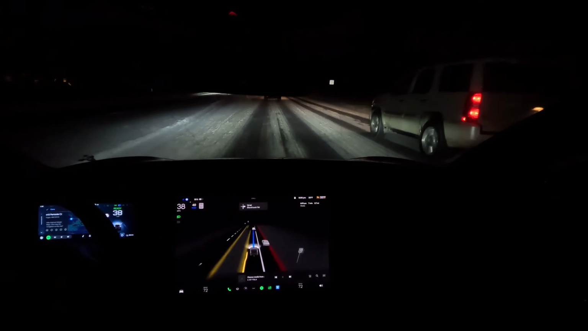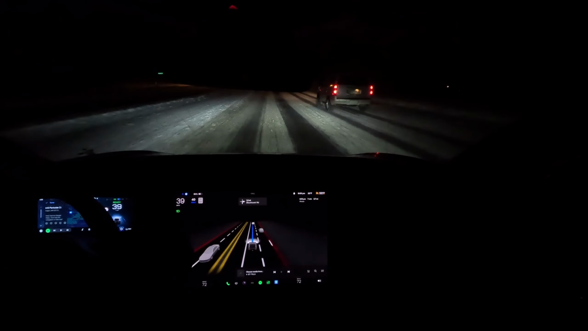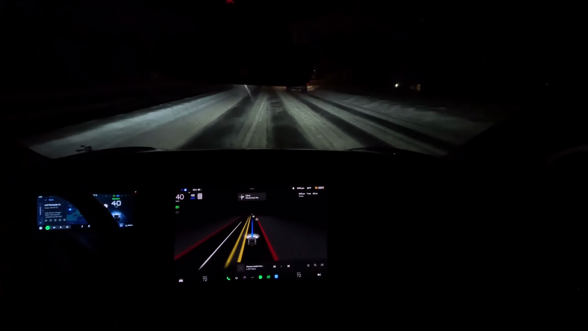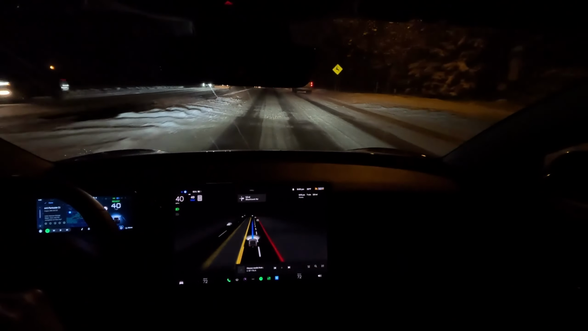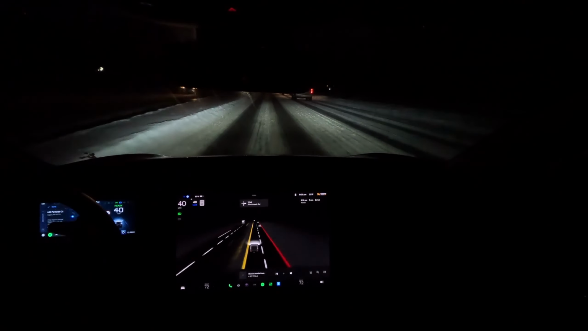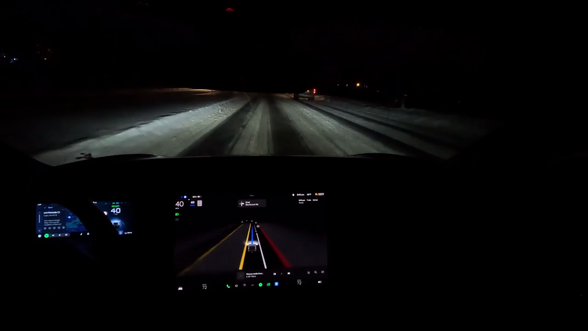With the visualization of the new cars, the 2021, 2022 model cars that are being made right now, where they don't have the ultrasonic sensors on the cars, I wonder how that will work. If it snows or the cameras get blocked by something, how would it be able to notice when something gets close to it?